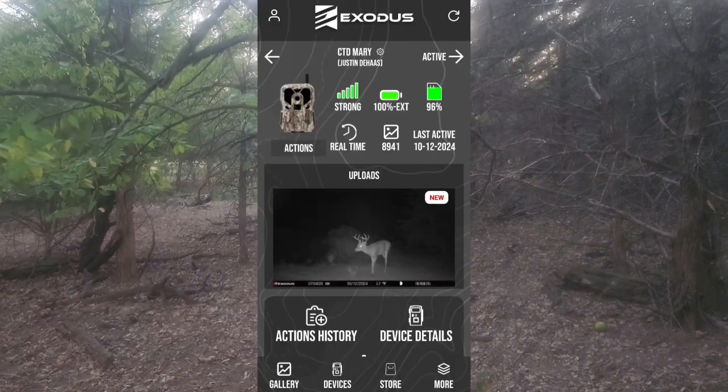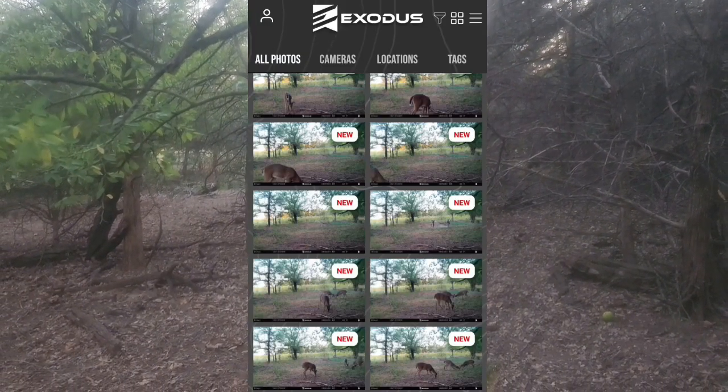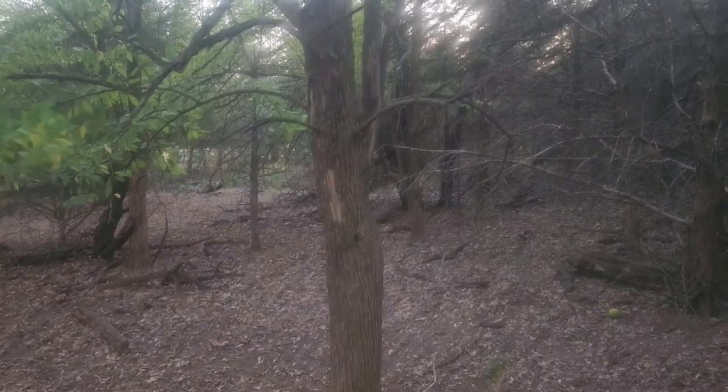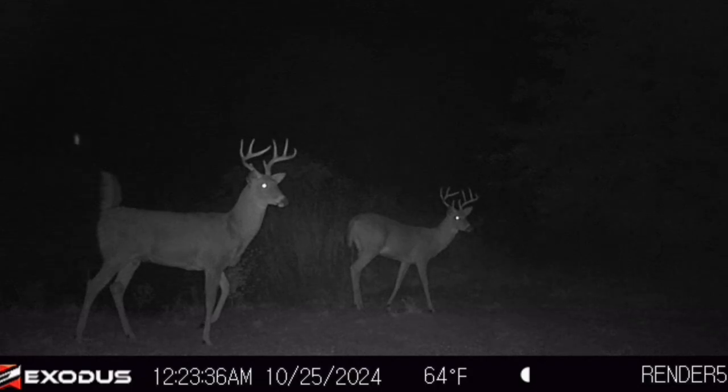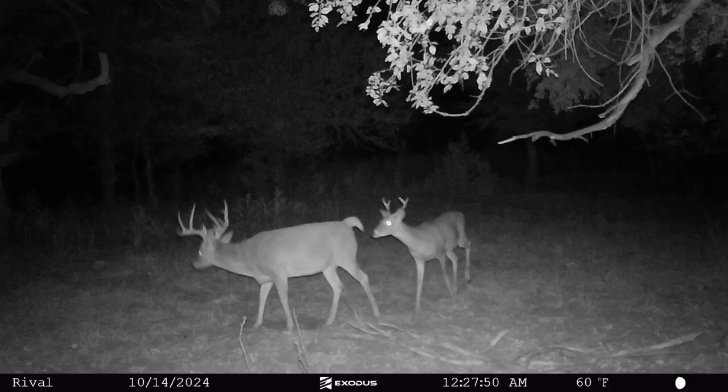But anyhow, I'm gonna mount it to this tree right here. The camera is a Rival. It will send me pictures daily. You can set those however you want. I've got the new Exodus app, which in all honesty, they're having some trouble with right now. It's still sending me most of the pictures, but sometimes I'm having to go in every 3 or 4 days, turn them on and off for them to recycle. They are in the midst of doing a firmware update, working out a few kinks. I'm just gonna put me some piles of feed here.